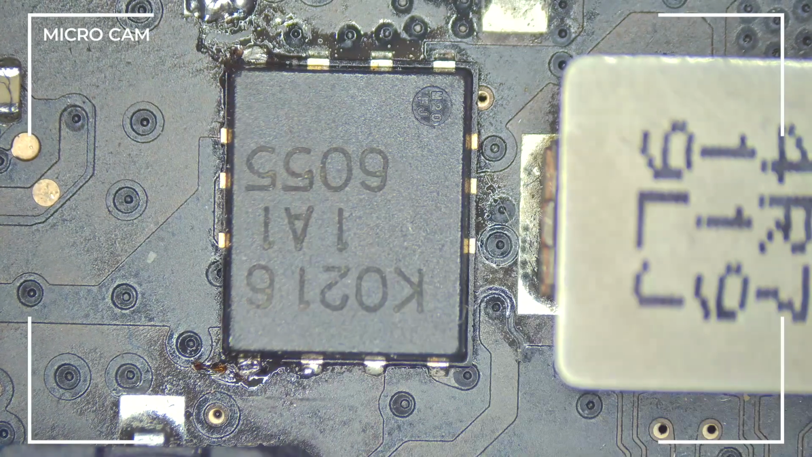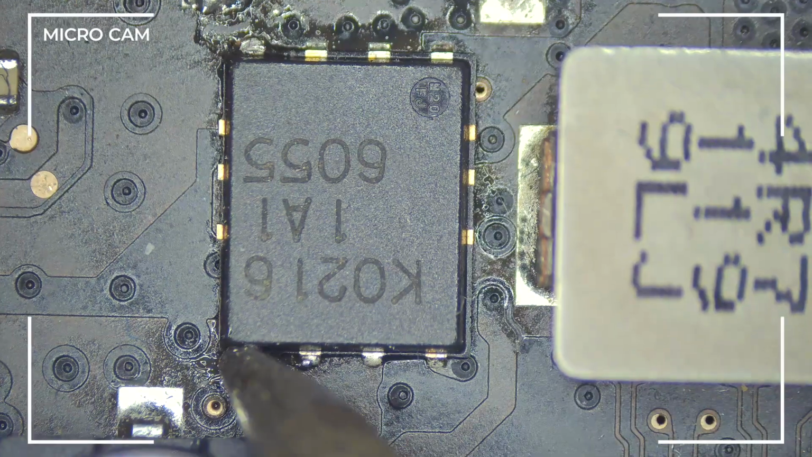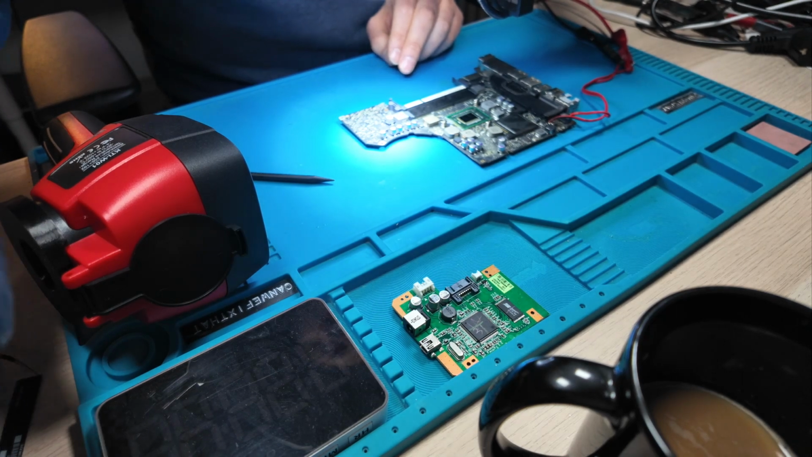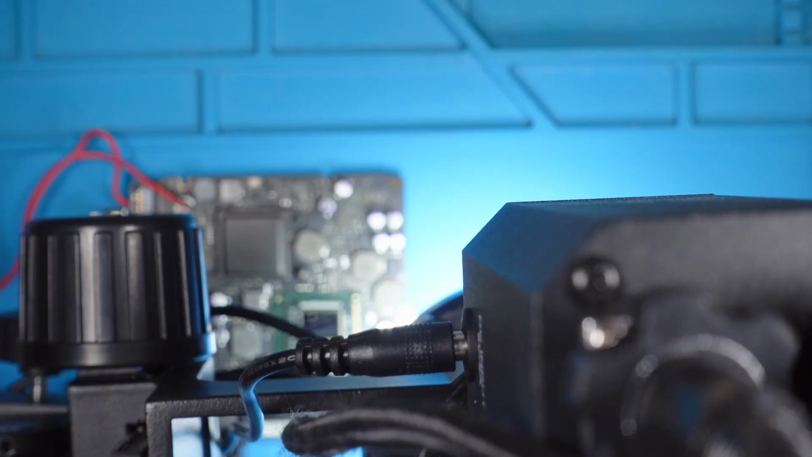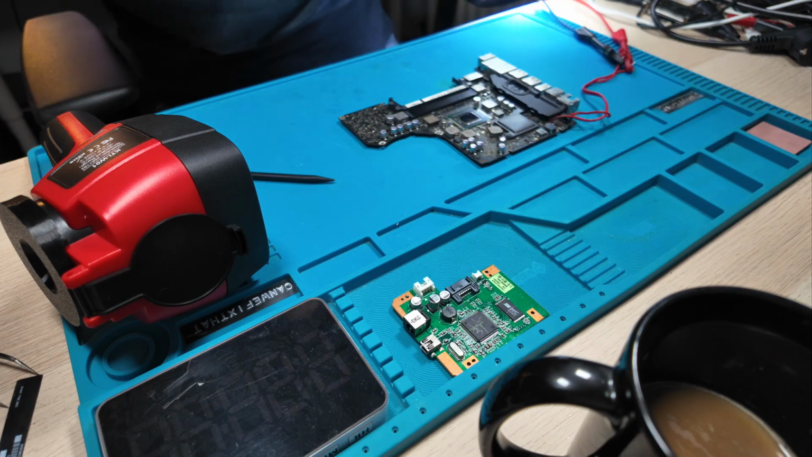And here is the culprit. This is a MOSFET, what you see here, and the jumper cable just mimics a short circuit to the MOSFET. So we swap the MOSFET, or at least remove the short, and let's have a look again at how it's behaving.